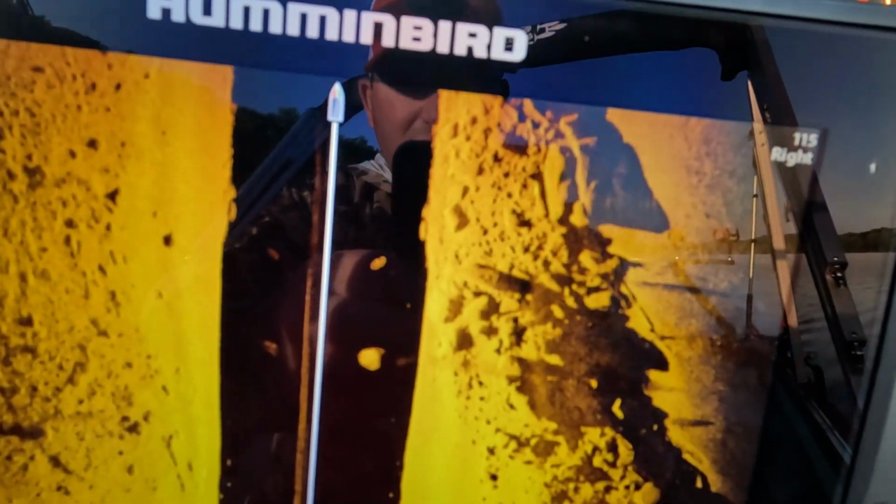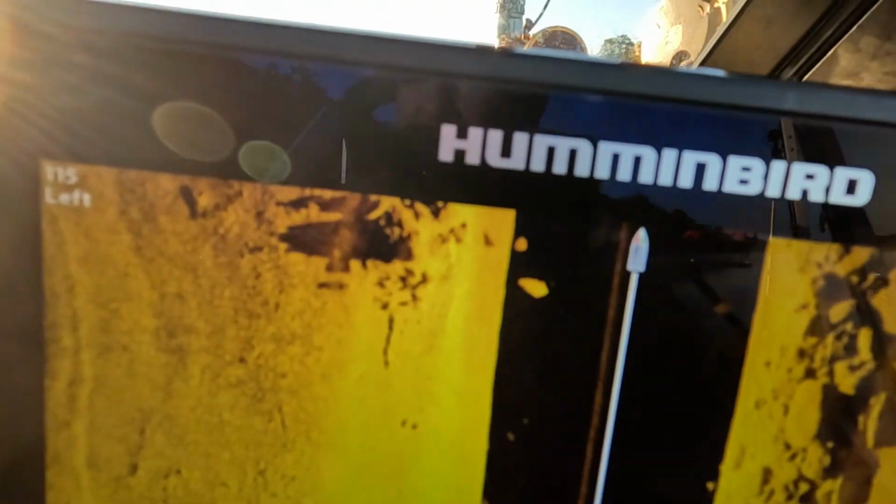And this is just one big hump. You can see we got a little bit of wood mixed in with it, a lot of big rock, small chunk rock. We got a fish right there. We got some bait mixed in as well. There's some more bait.